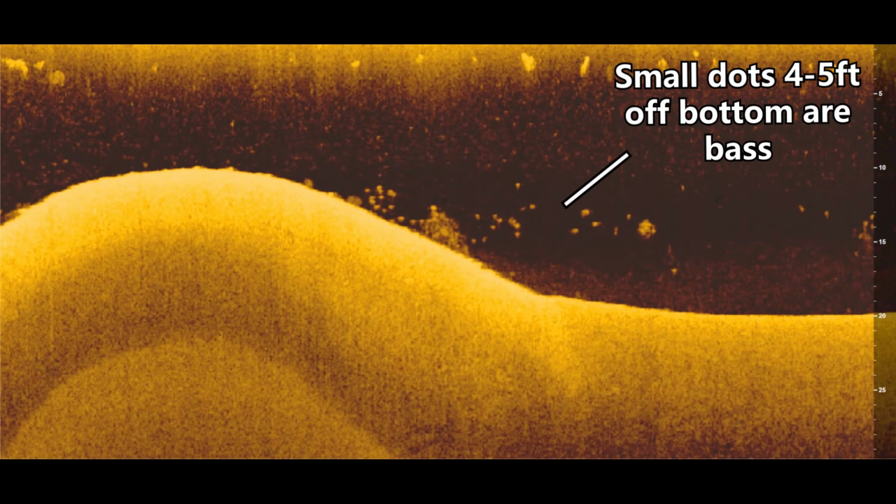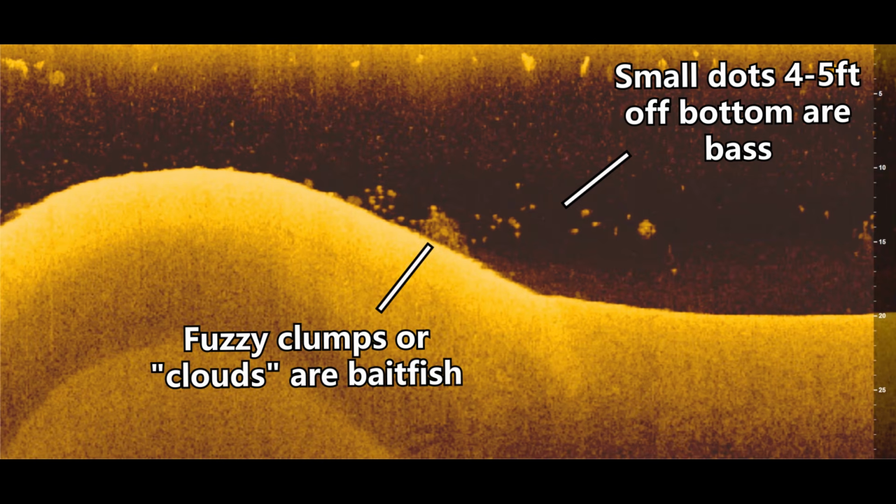And this is how the fish were actually set up today when I was catching them on that flutter spoon. And here's an image from my down scan. You can see that there's some fish or some little dots that are 4 to 5 feet off the bottom. And again, you can see they're only stacked 2 or 3 fish on top of each other, so that's normally going to mean that they're bass. And you can also see that there's a little bit of a cloud right here, and that's actually a school of bait fish.